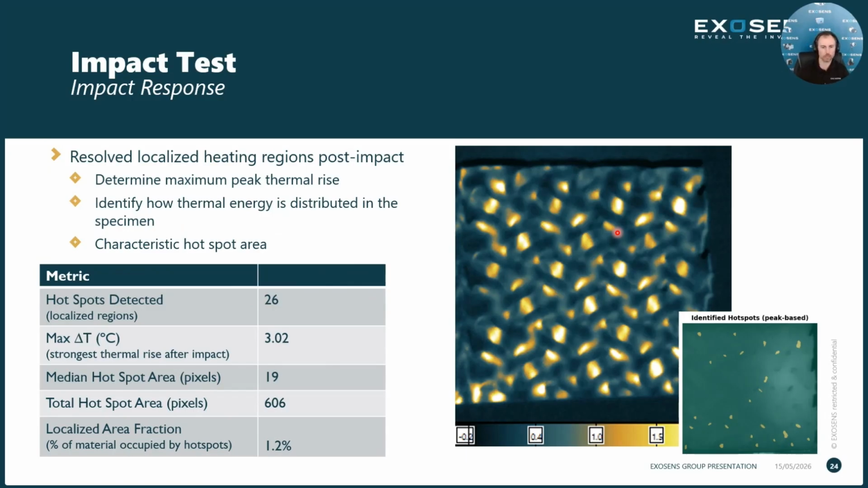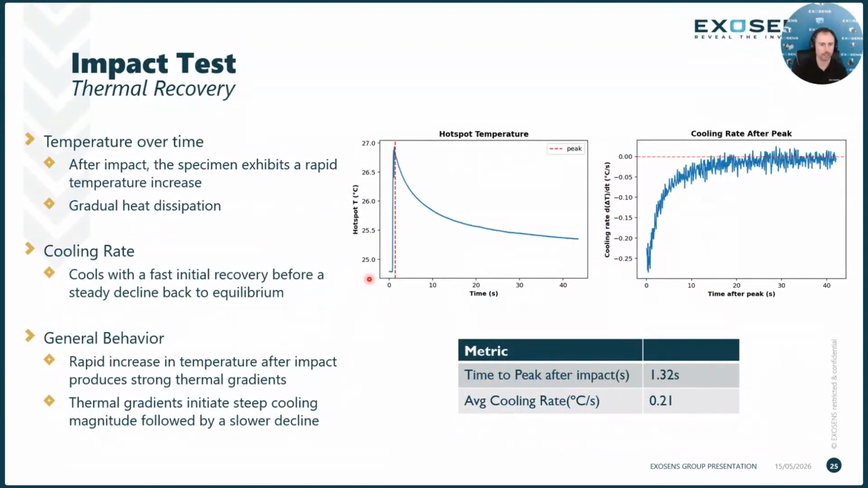The median hotspot area is 19 pixels, and the total hotspot area is 606 pixels. And then we can also calculate the localized area fraction. This would just be what percent of the material is occupied by these hotspots. We can see here that it is 1.2%. So we're able to characterize some cool hotspot metrics, and see what's going on with localized heating of this material. We can also look at the recovery of the material after impact.